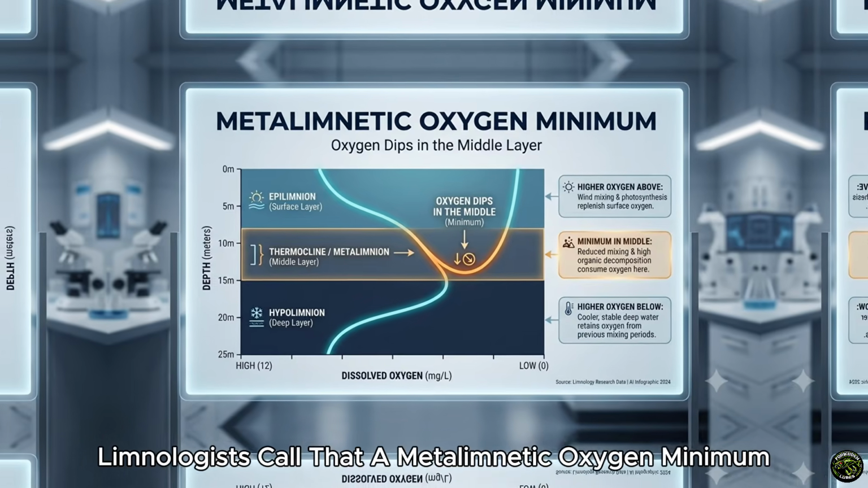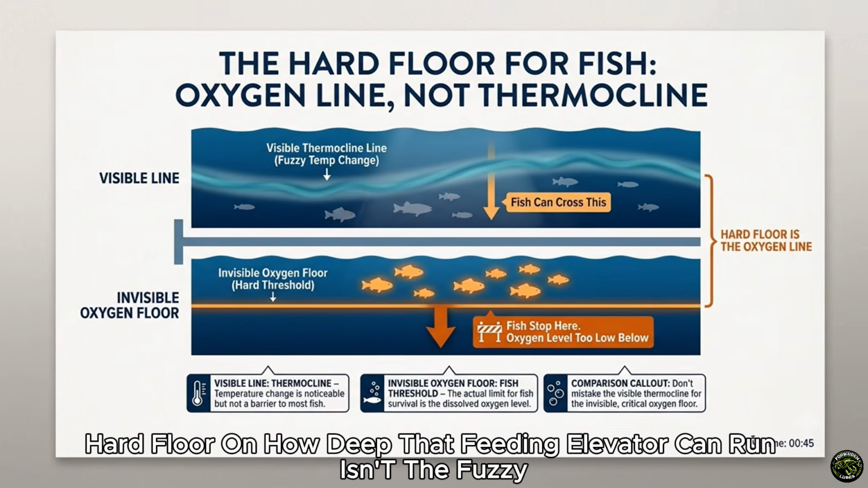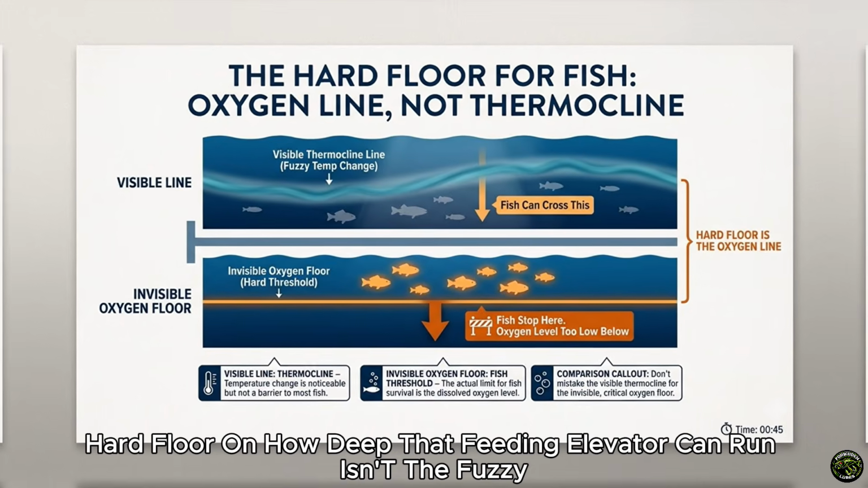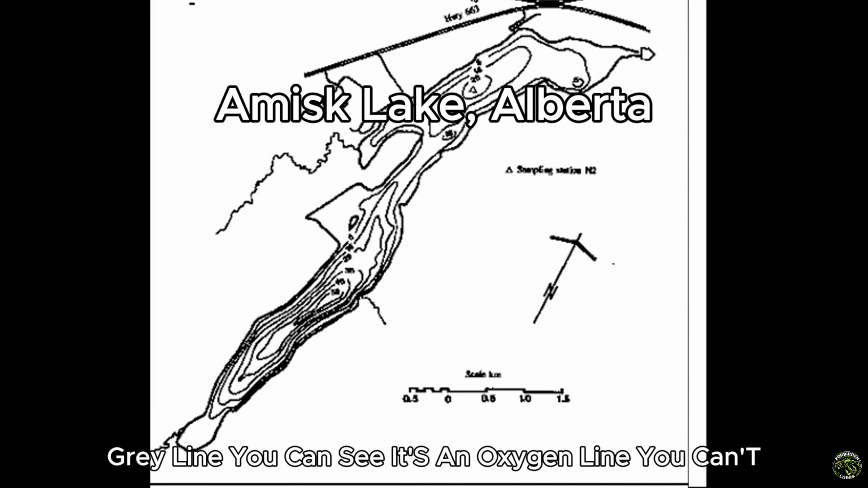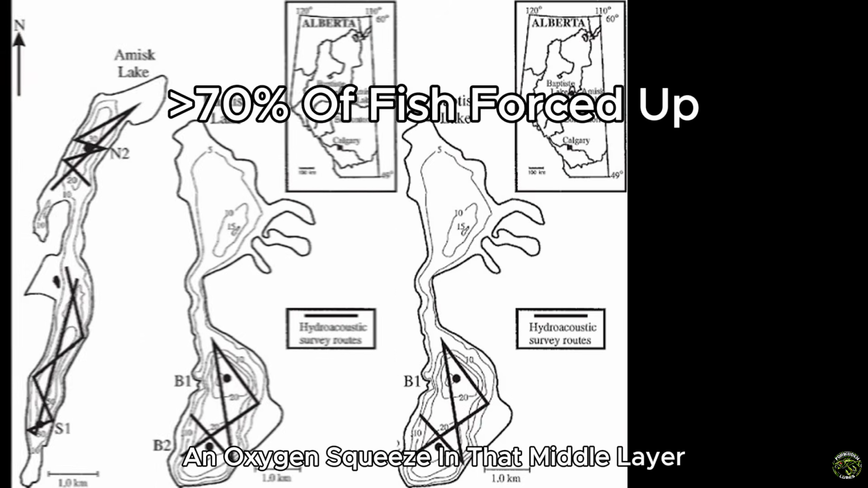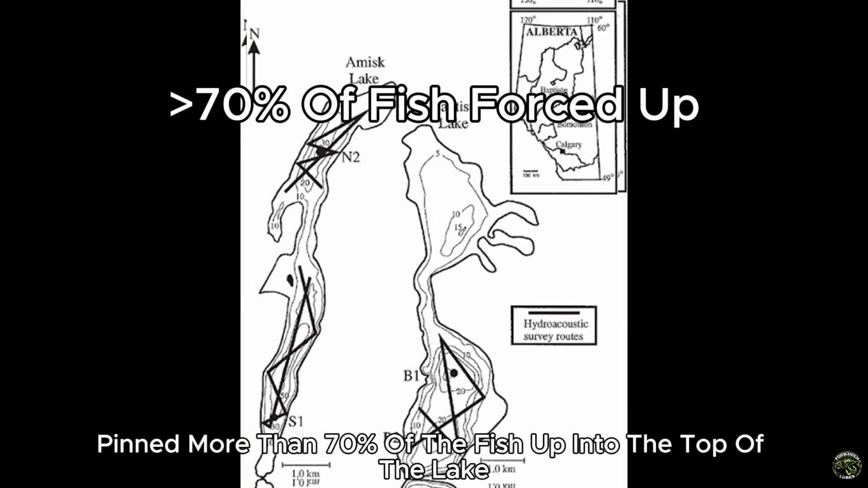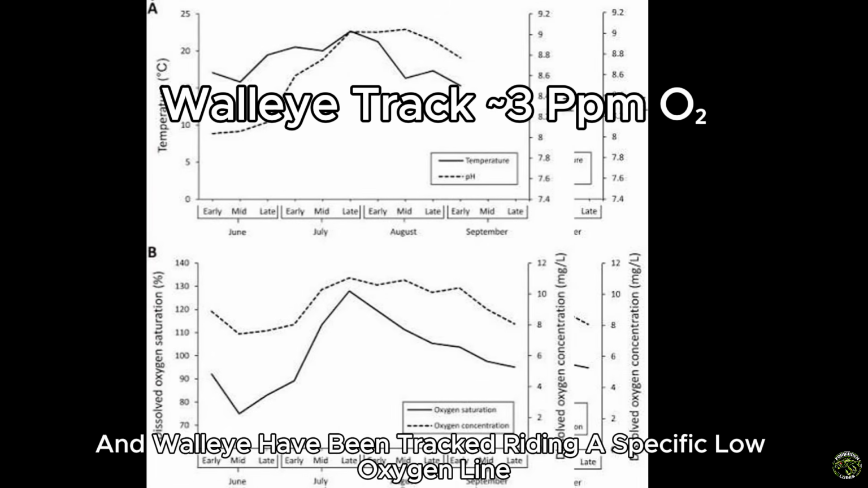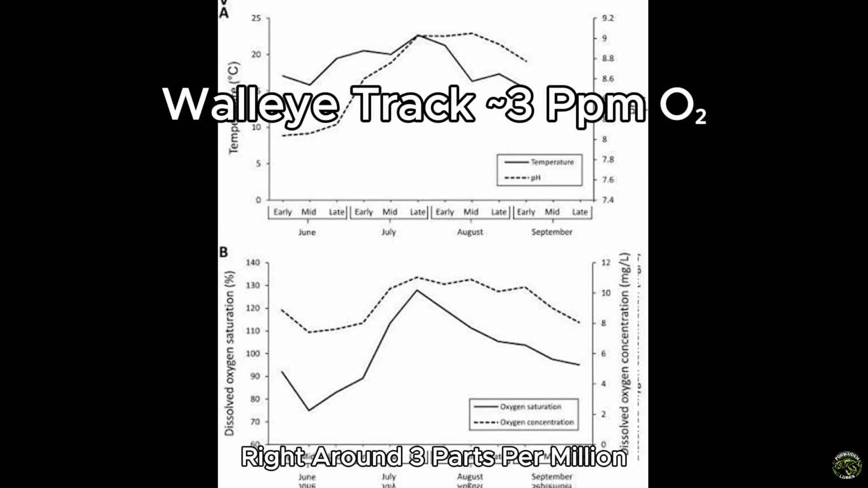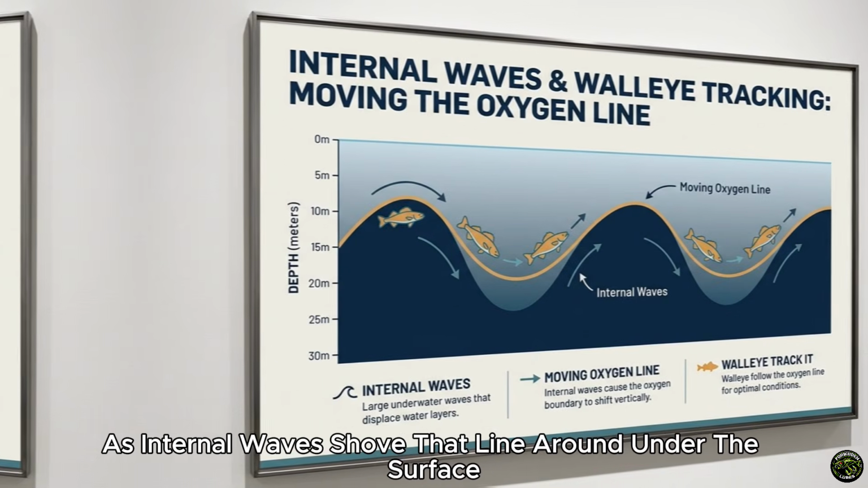Limnologists call that a metalimnetic oxygen minimum, and it means the real hard floor on how deep that feeding elevator can run isn't the fuzzy gray line you can see. It's an oxygen line you can't. In one study on Amisk Lake in Alberta, an oxygen squeeze in that middle layer pinned more than 70% of the fish up into the top of the lake. And walleye have been tracked riding a specific low oxygen line, right around 3 parts per million, sliding up and down as internal waves shove that line around under the surface.